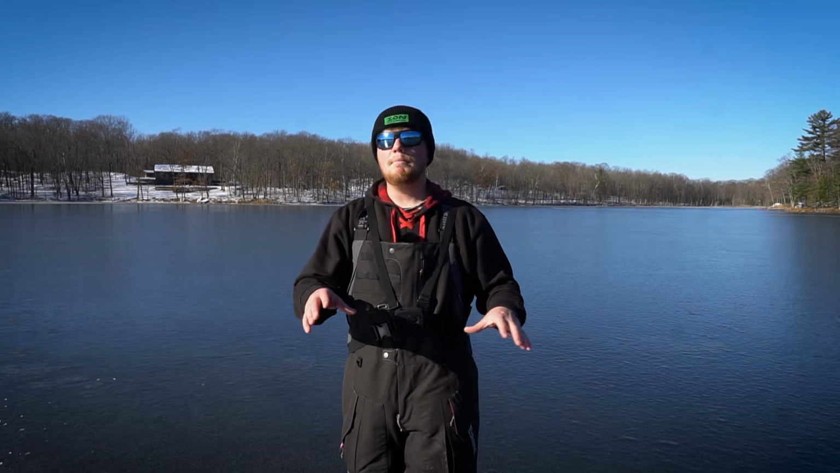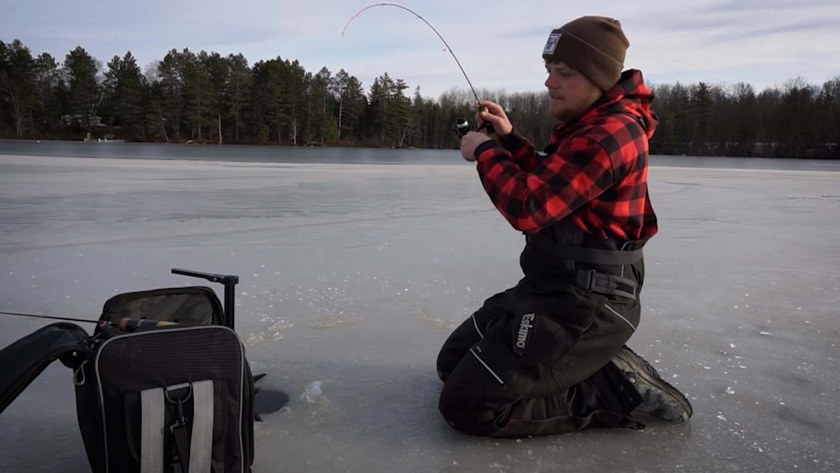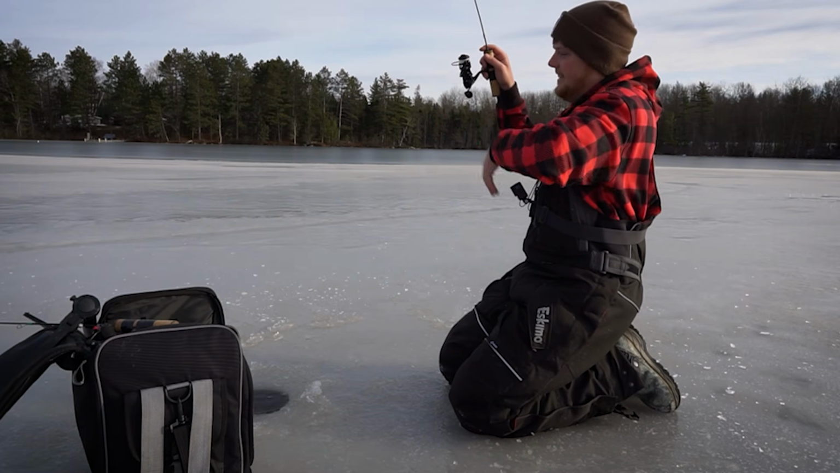Today we're going to be talking about the Garmin Livescope unit and how you can use it to help you catch more fish while you're out ice fishing. You want to learn the settings, you want to learn how to take this out to the lake, use it to execute, and get down and dirty to catch some fish.